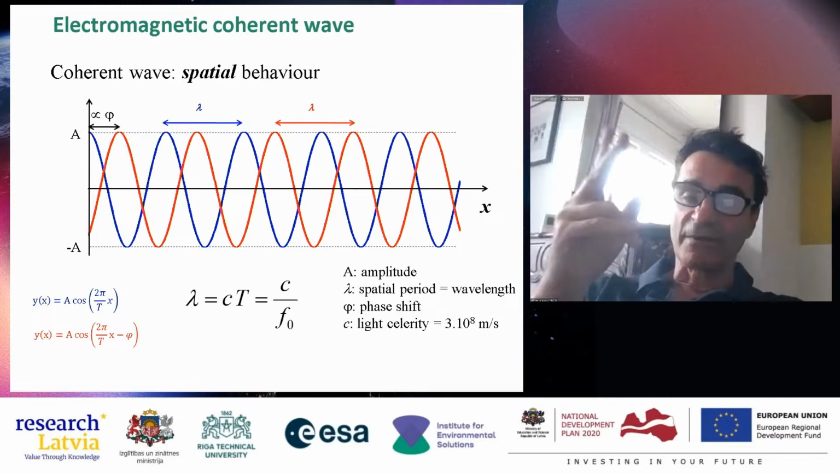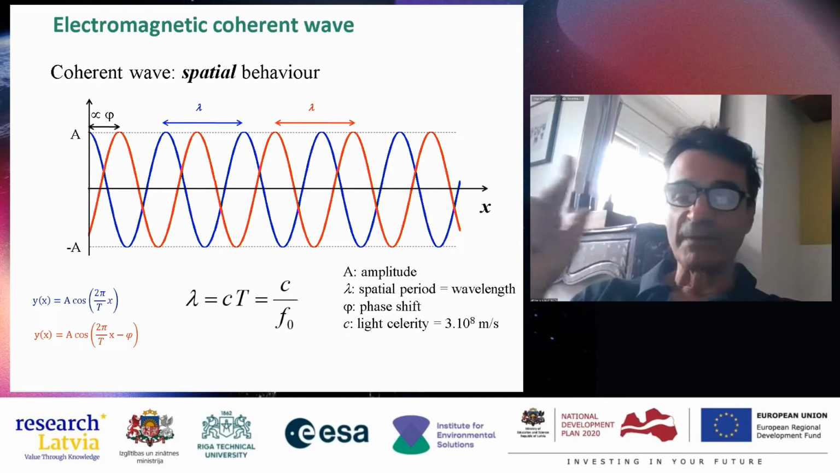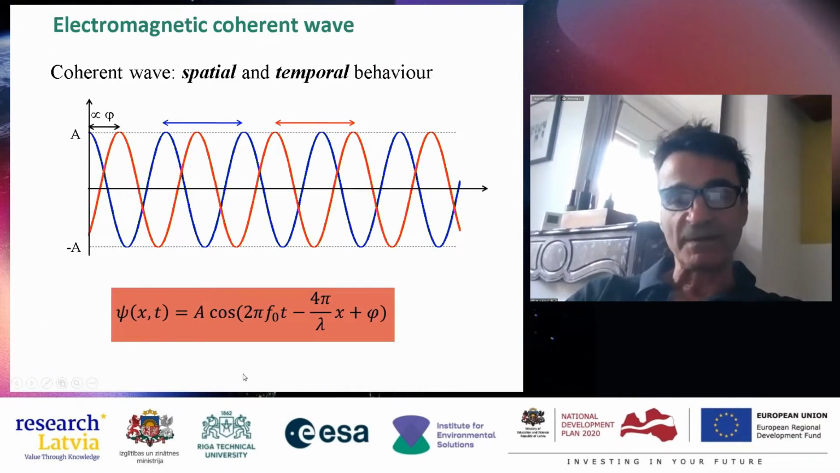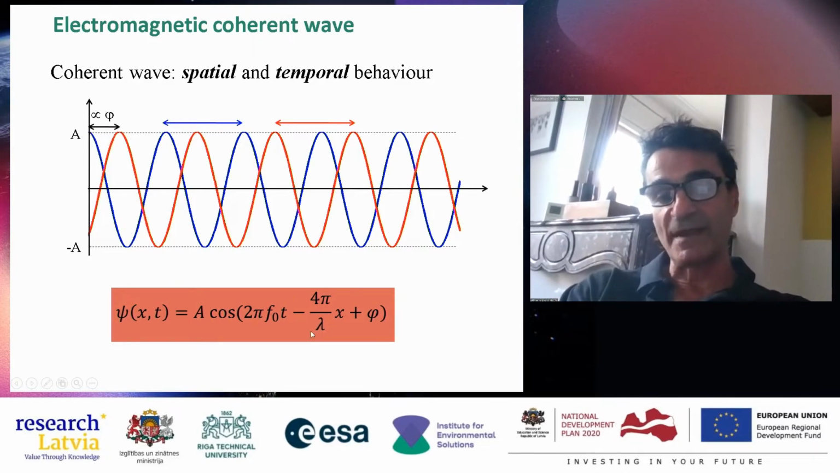So you have three characteristics of a coherent wave: its frequency or its period or its wavelength, and an amplitude and a phase. In mathematics, we combine all these things: this is the amplitude, the frequency, which is related to the wavelength here, and the phase.